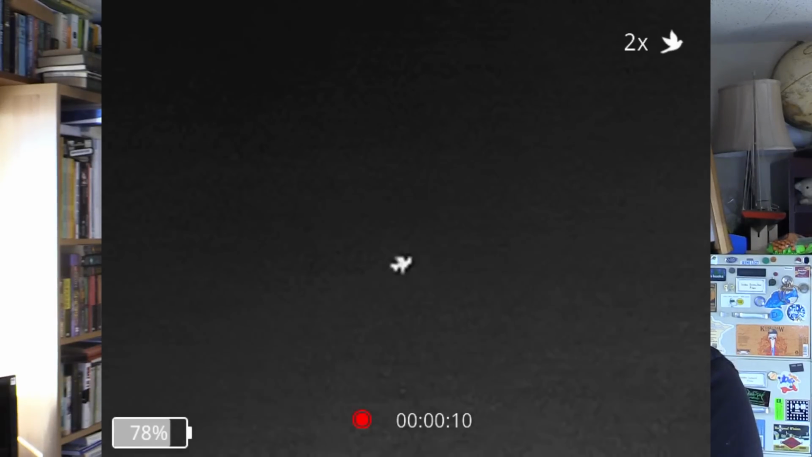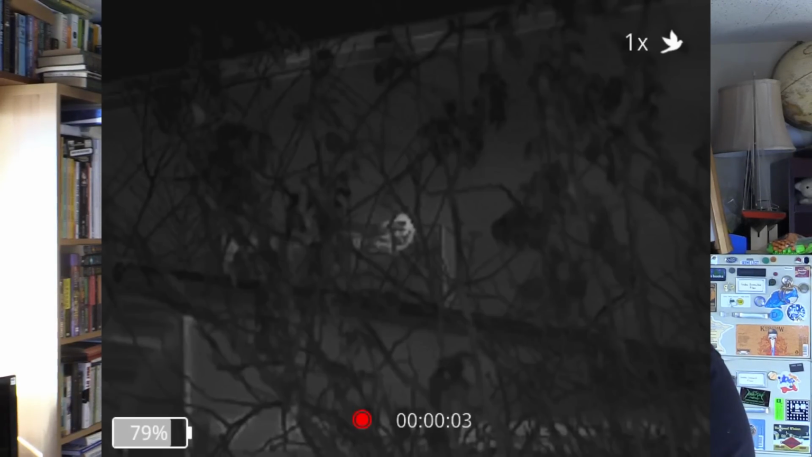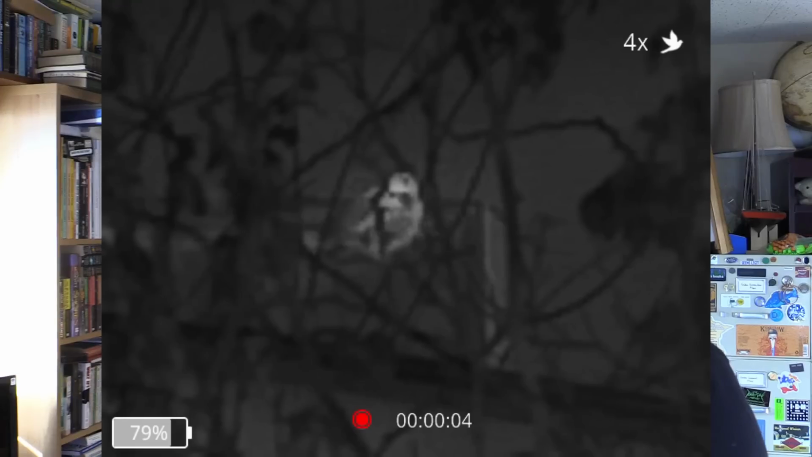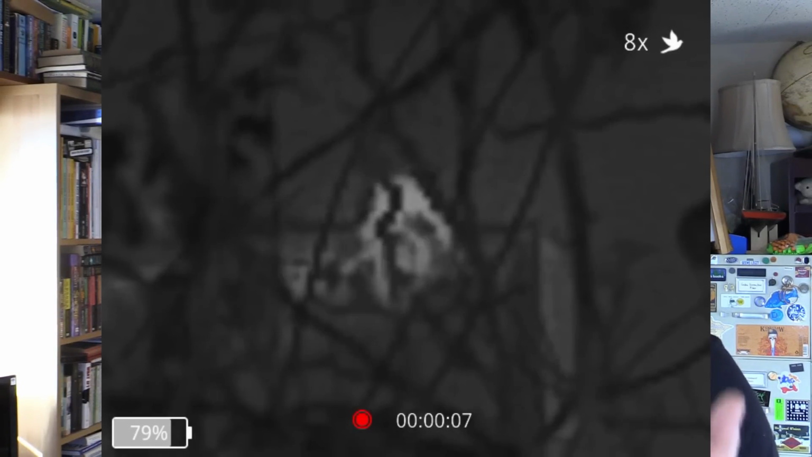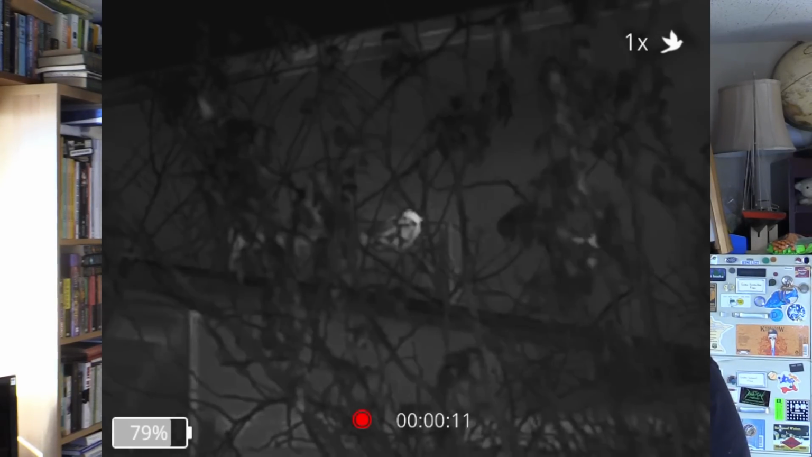We do have a couple different zoom levels. As I mentioned, the default zoom is already zoomed in. It's already about a 2-power magnifier, but you can go all the way up to 8 power from that, or I guess approximately 16. It is a digital zoom, so it's just making the pixels a little bit bigger, so not quite the same as an optical zoom, but still pretty good for looking at very distant objects.